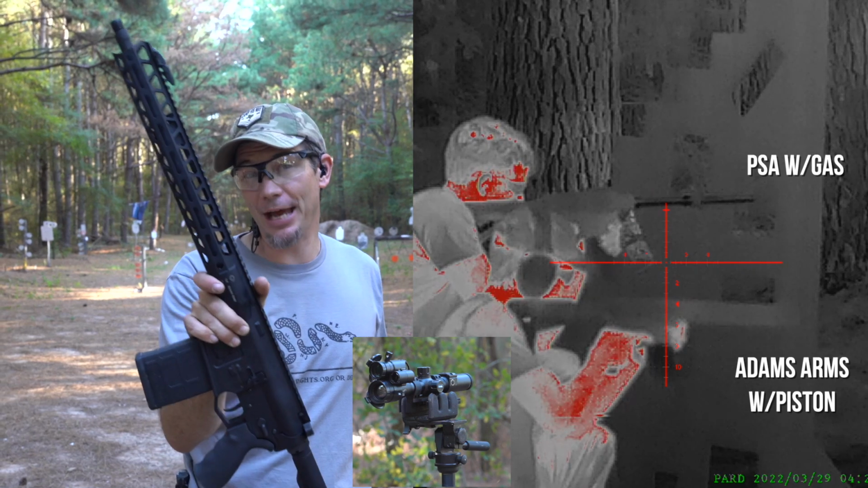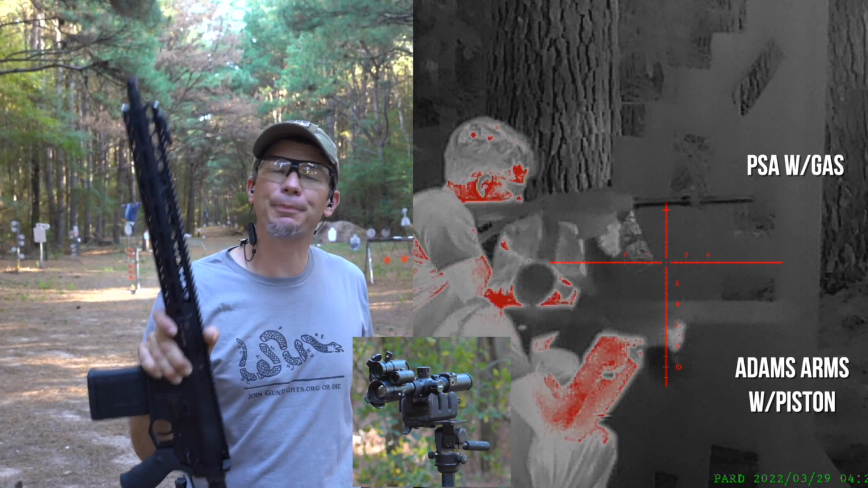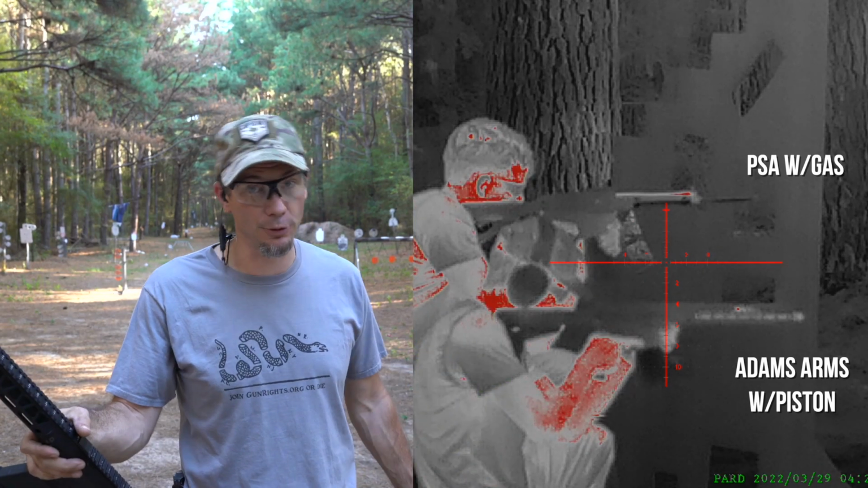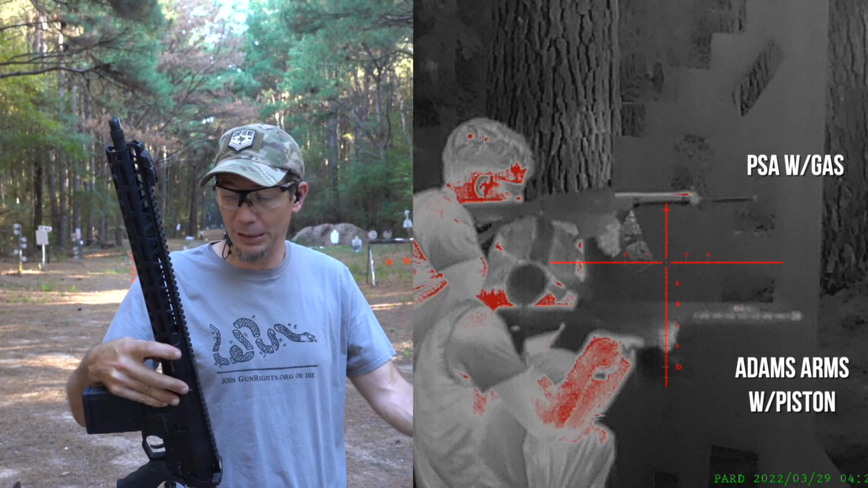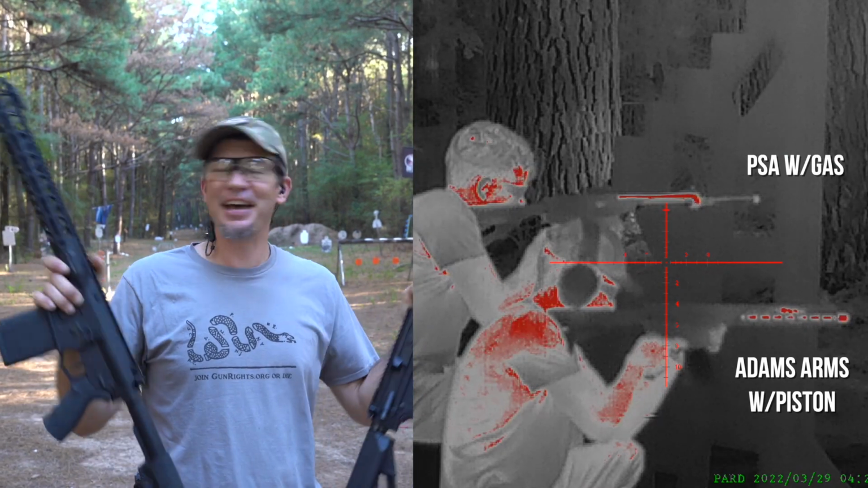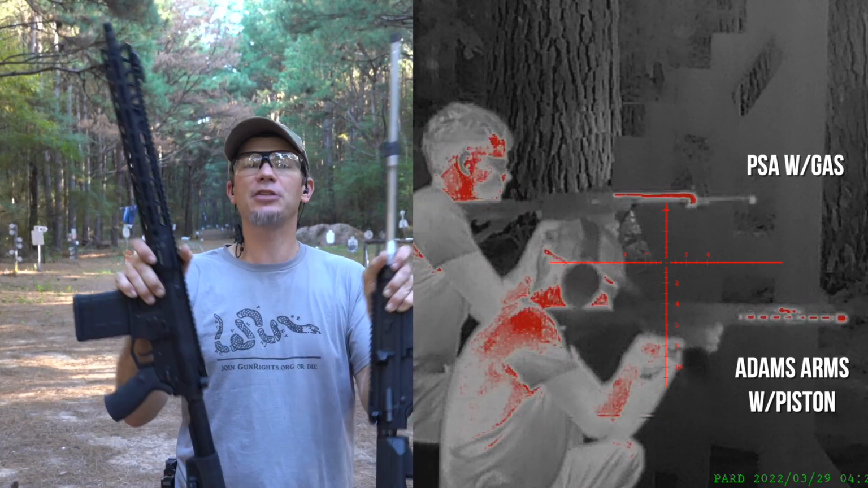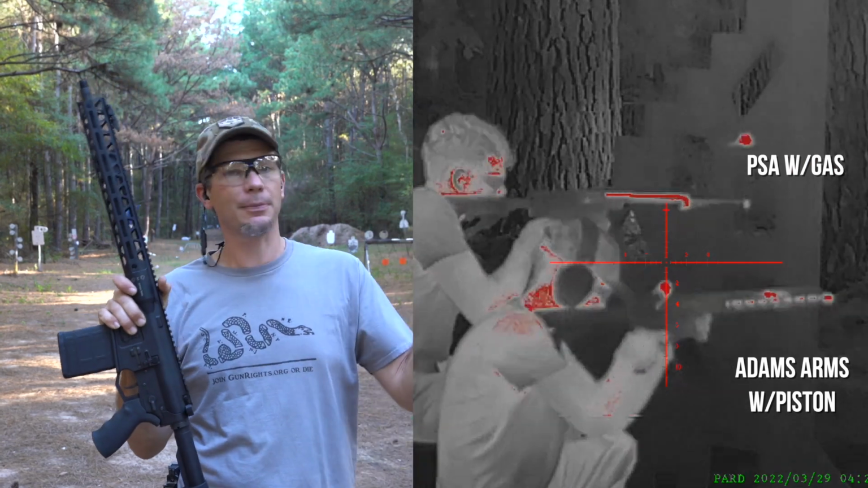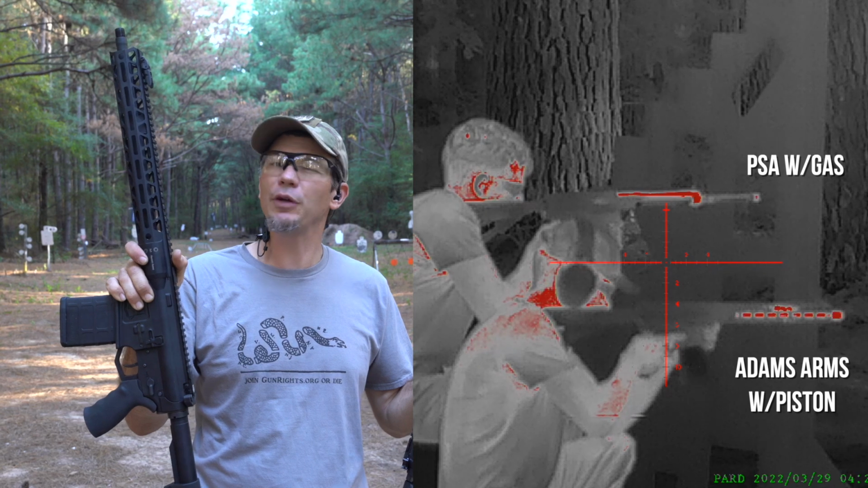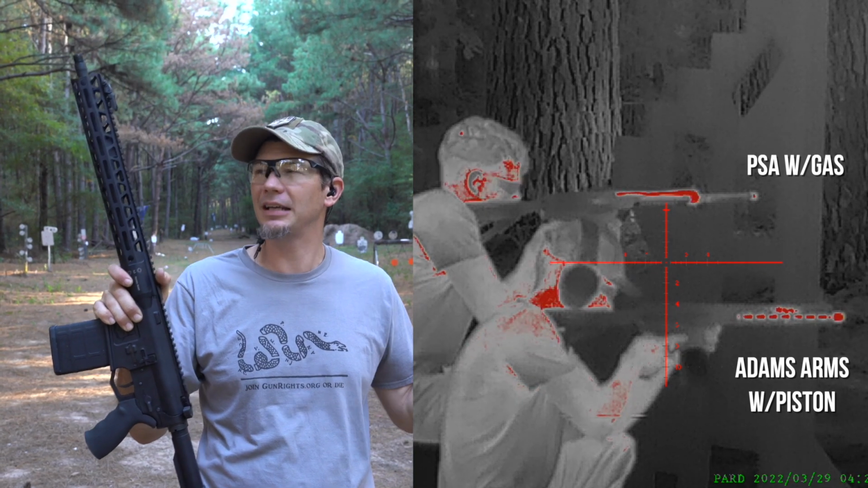Before we heat our Adam's Arms up, I thought it'd be pretty cool to see what it looks like under thermal, because they run cooler because it's a short stroke piston. We broke 2 wrenches trying to pull this handguard off so it matched this PSA one. And anyway, that's where we're at today. And so we're gonna just shoot this direct impingement gas AR-10 with this Adam's Arms and see if we can see a difference under thermal. I think it'll only take like 2 or 3 shots.